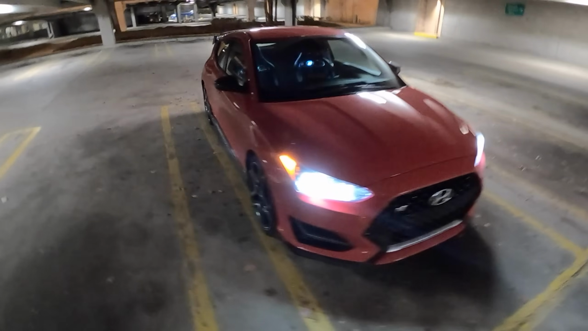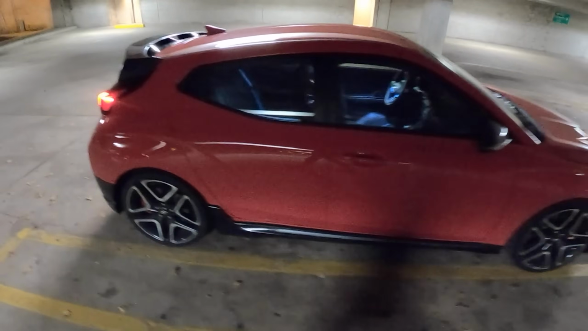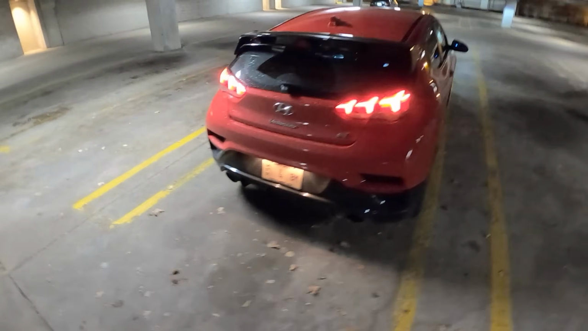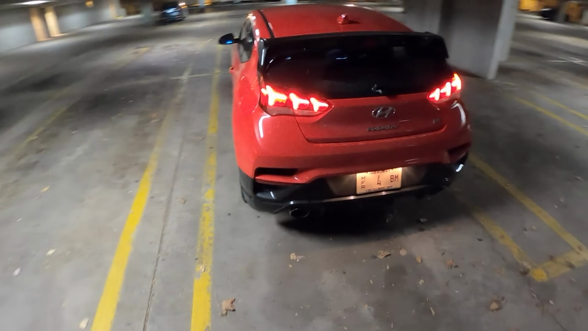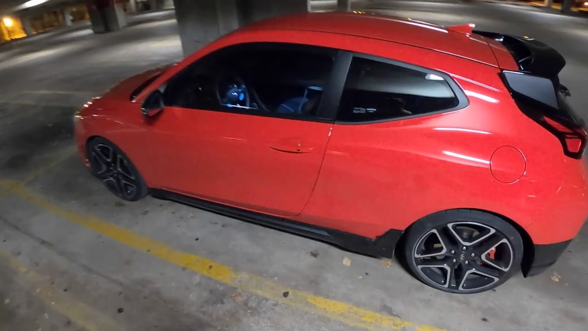Well, it's my last night with the Veloster N. I wanted to wrap up my week with this car and let you guys know how I feel about it after spending a few days behind the wheel. I really like this thing. I'm going to be sad to see it go. It is a fantastic performance car and a really nice daily driver.